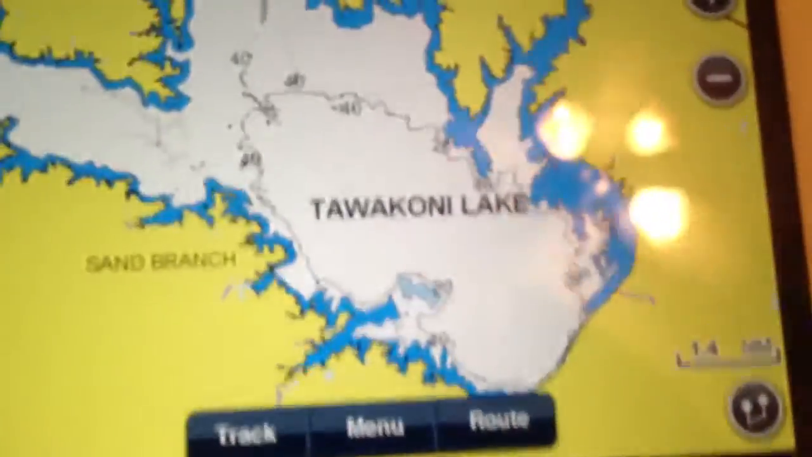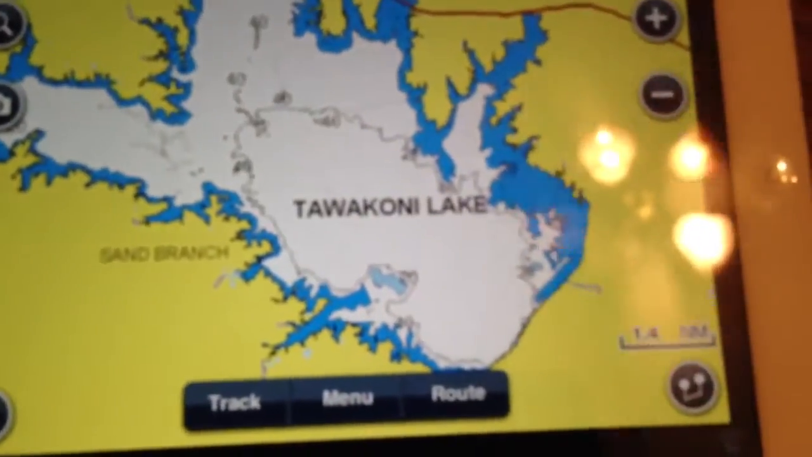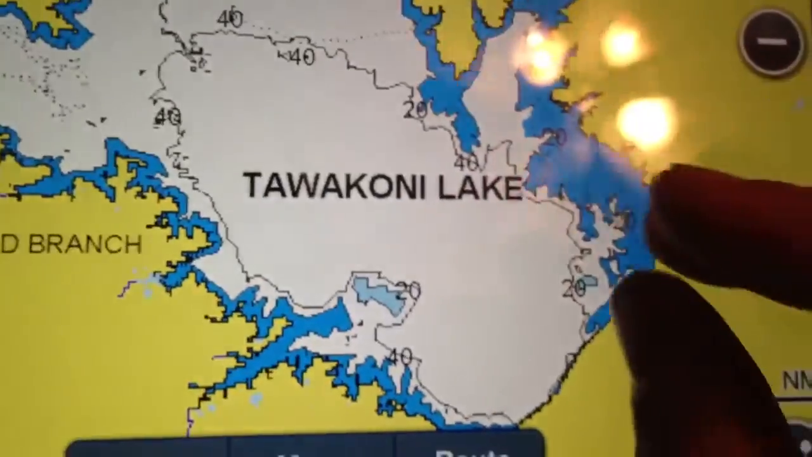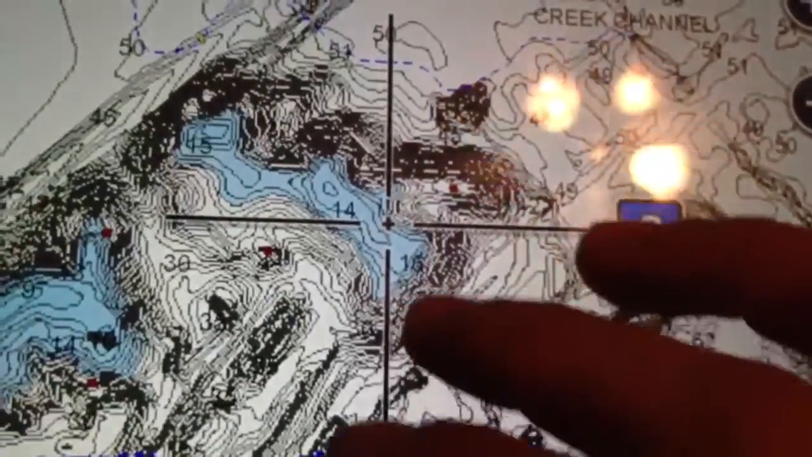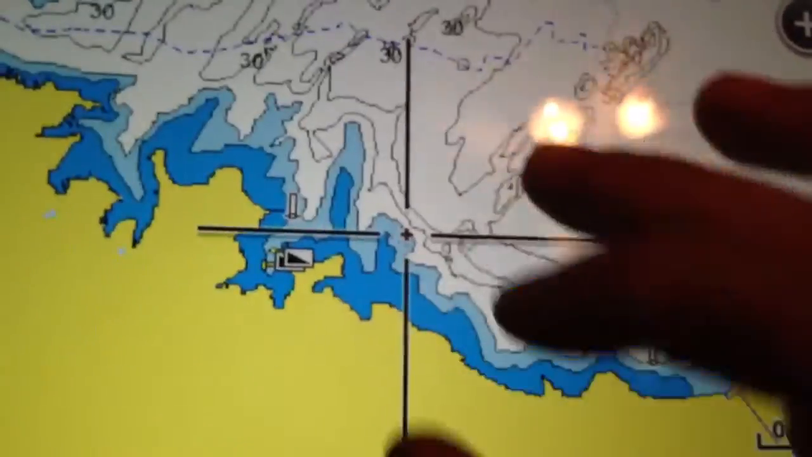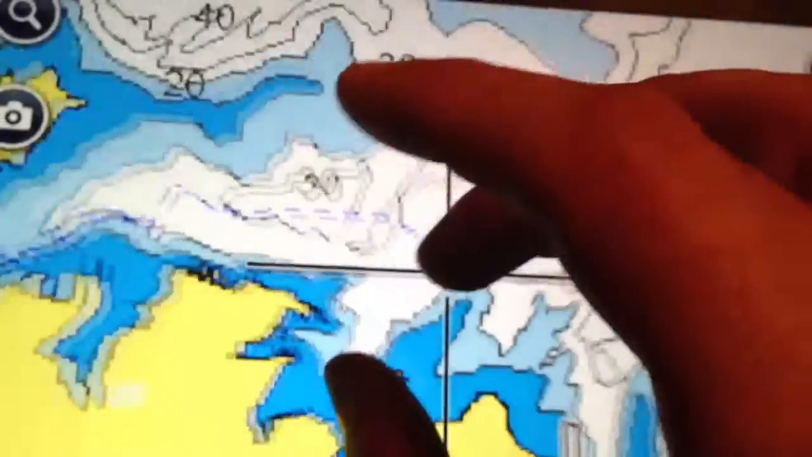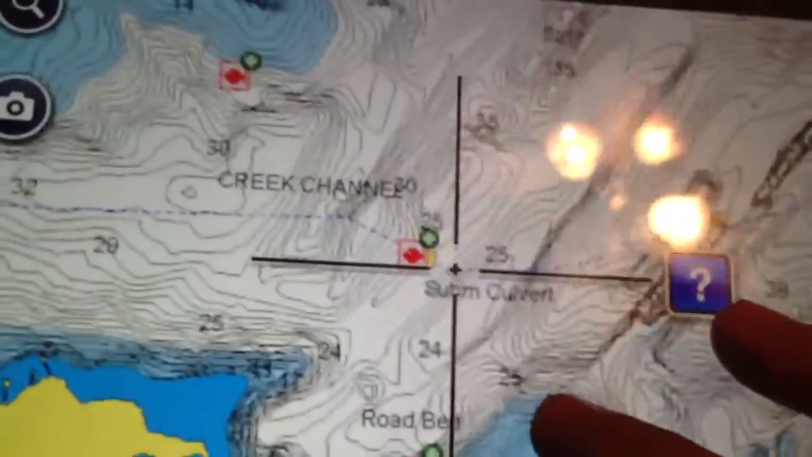Now I'll switch over to the iPad here. And it pretty much shows the same thing. I'm going to open up the book for comparison here. Alright. So I want to zoom in on these humps here. Whoops, not where I wanted. So you don't have as many locations on this. There's Holiday Marina, but let's see, I'm trying to remember where some are at. Oh, here we go, wasn't zoomed in enough.